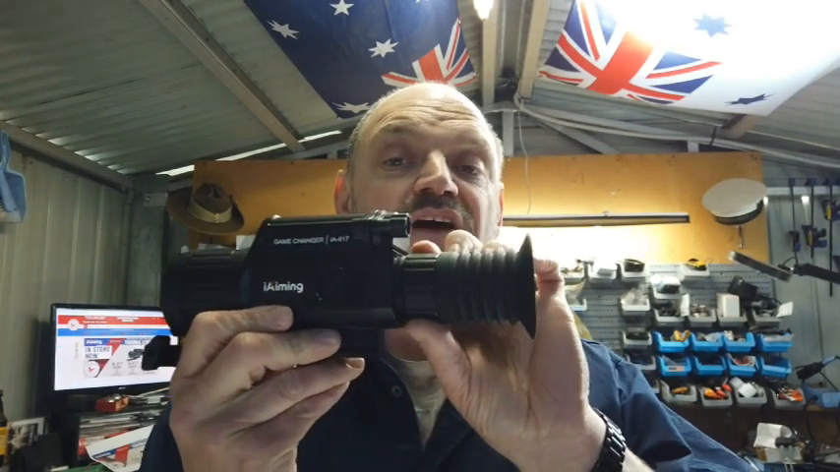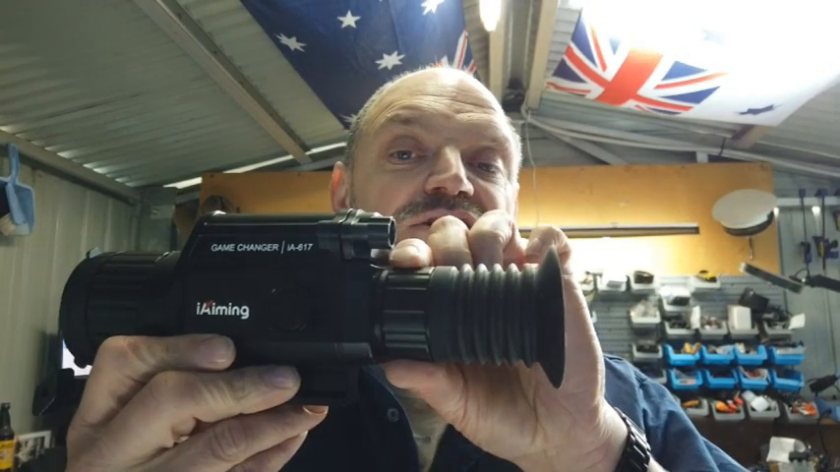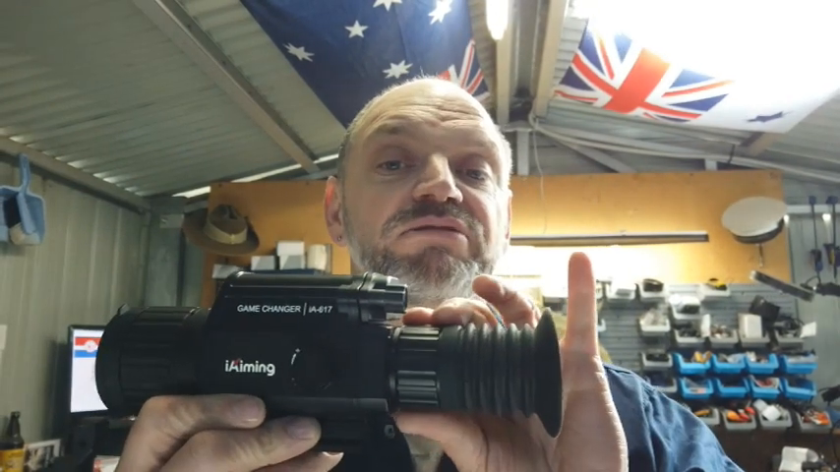Finally, you have your viewing screen focus point. So you adjust that to set the viewing screen focus to your eye. Once you've done that, you leave it and you forget it. Unless someone else uses the scope, you shouldn't need to adjust that.